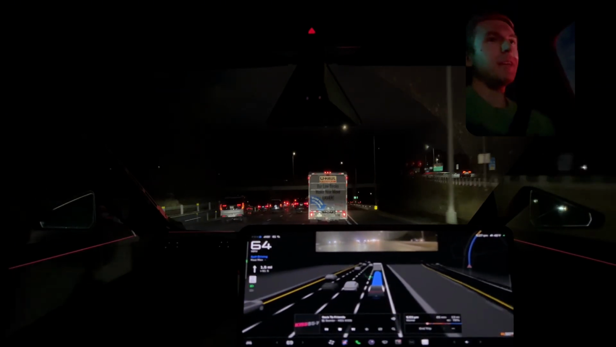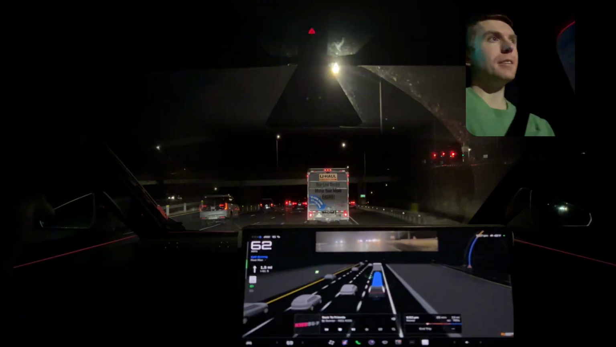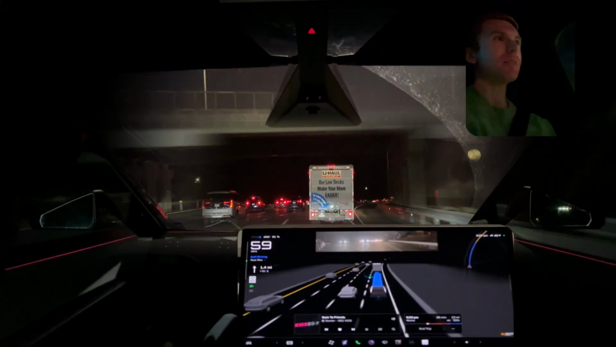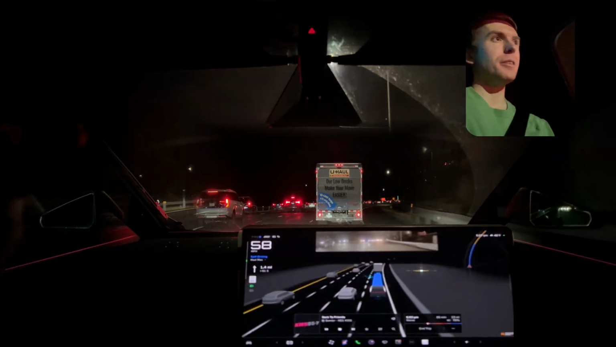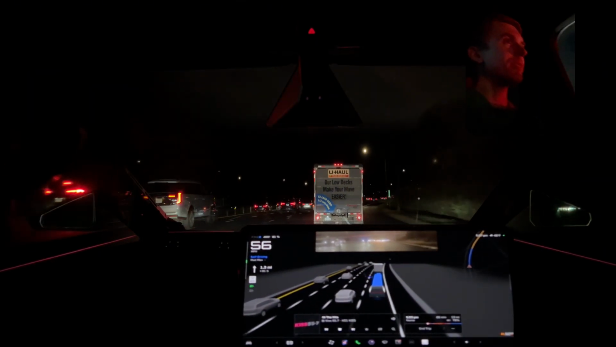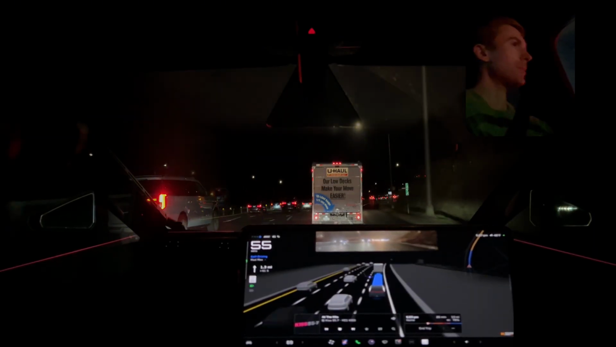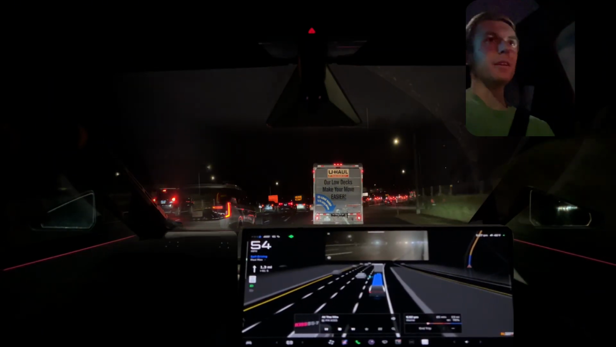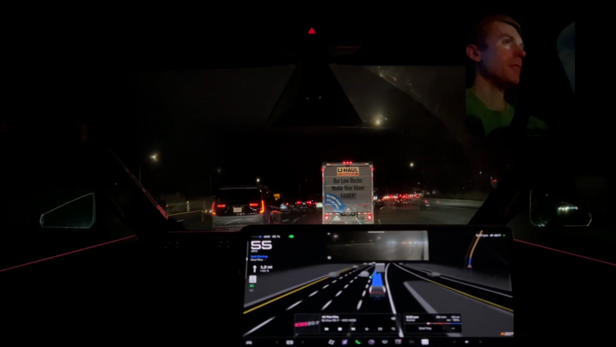Being behind a U-Haul truck, they don't really have good stopping distance, so he's either going to slam into the guy in front or just basically meter our braking. It's not really a good challenge. I'd like to be in the second or third lane. Oh, thank you, FSD. Yeah, thank you for listening.